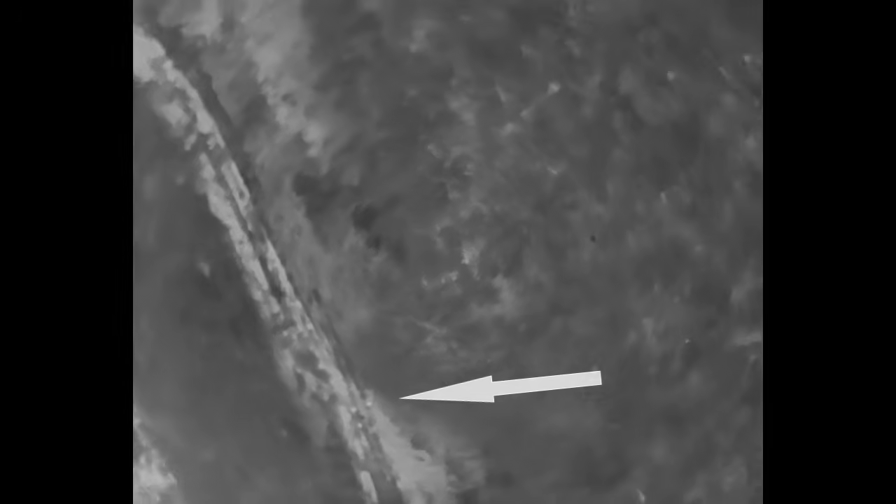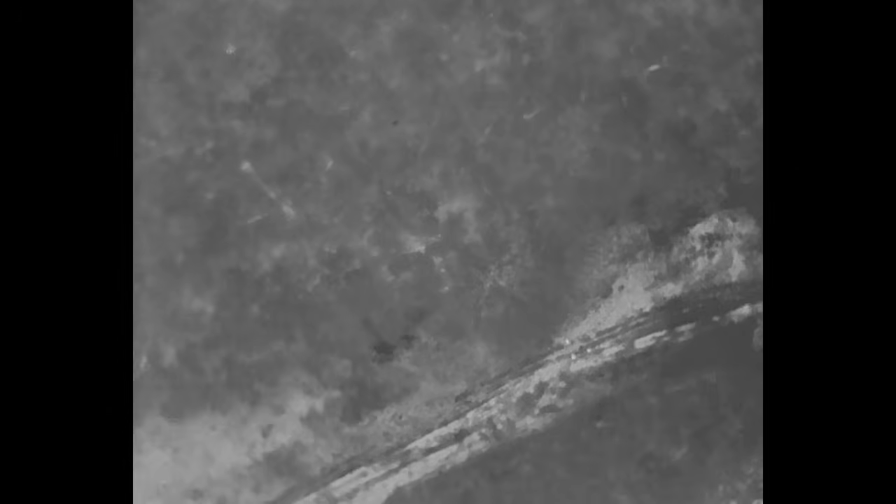And again, the arrow pointing to the people on the trail, because I was having to orientate myself to where I was looking. So further above them on the ridge, I will put another arrow when I finally see the subject again.